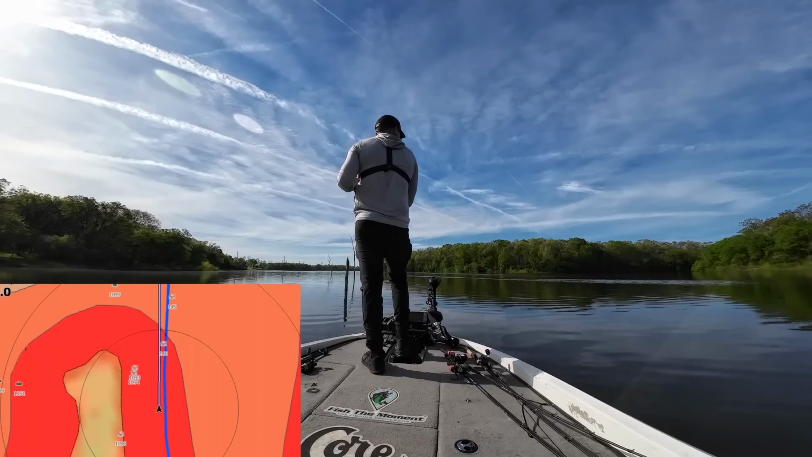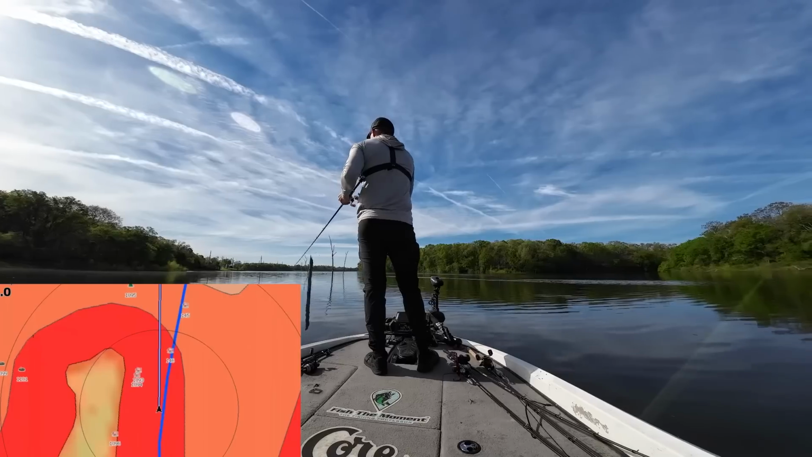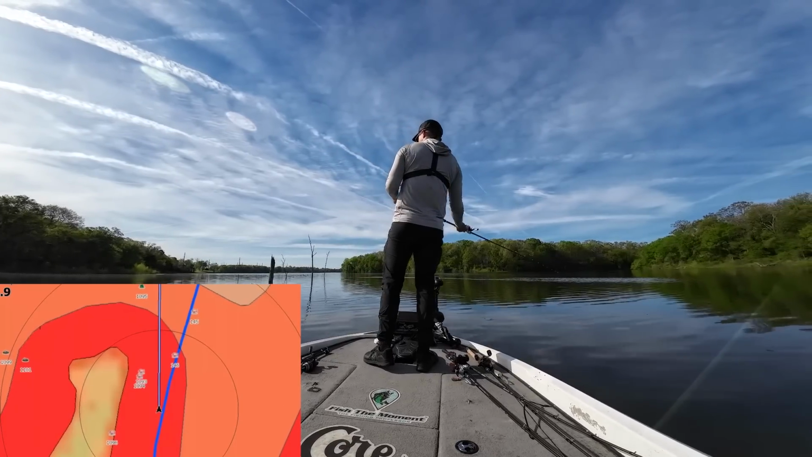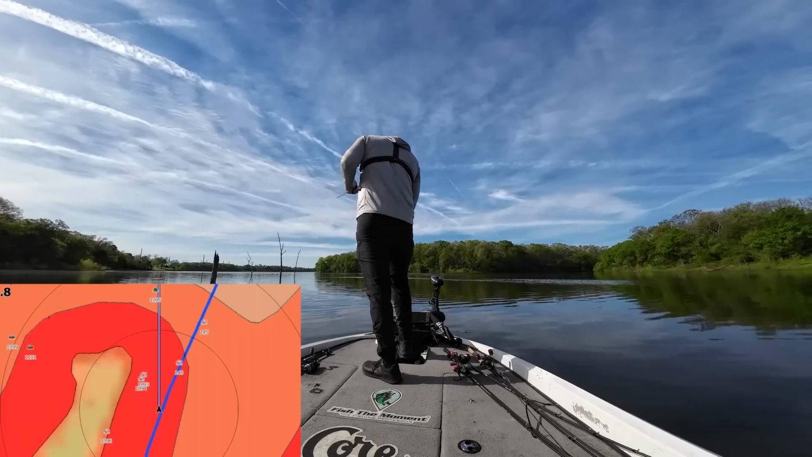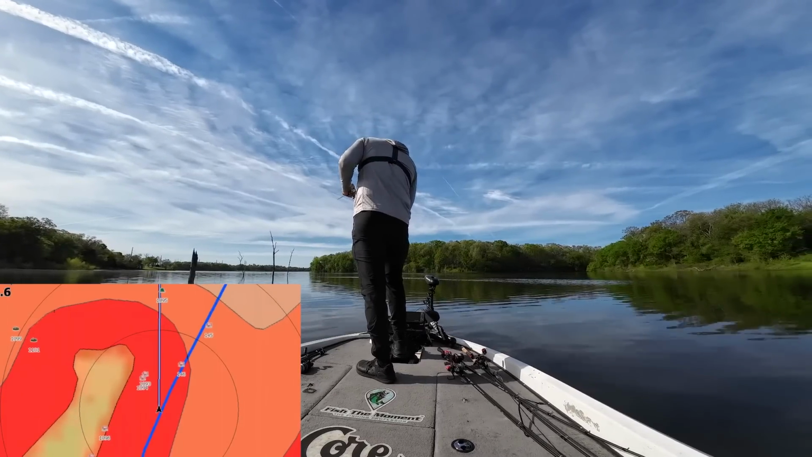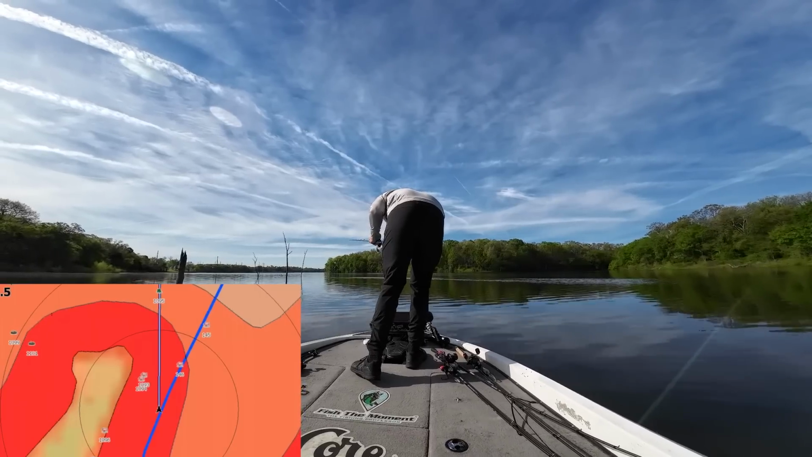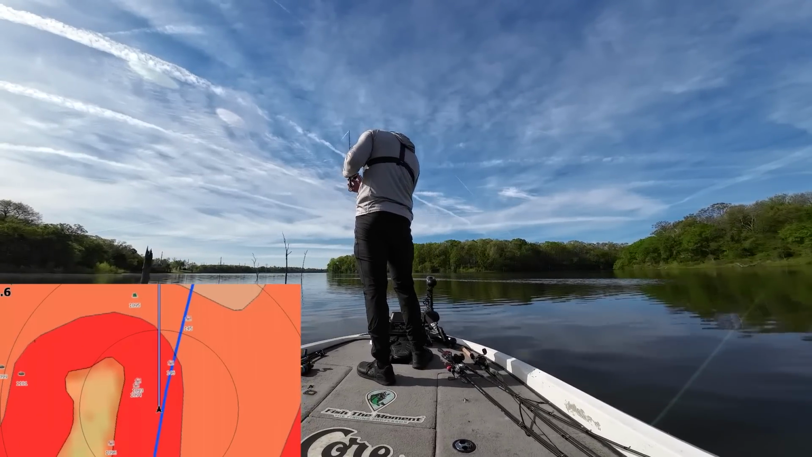Let's keep working down this stretch. What I'm gonna do is I'm gonna pick up one other bait here in a second to work down this stretch after we make this cast. See where those waypoints are. Okay, so we're down this whole stretch here.